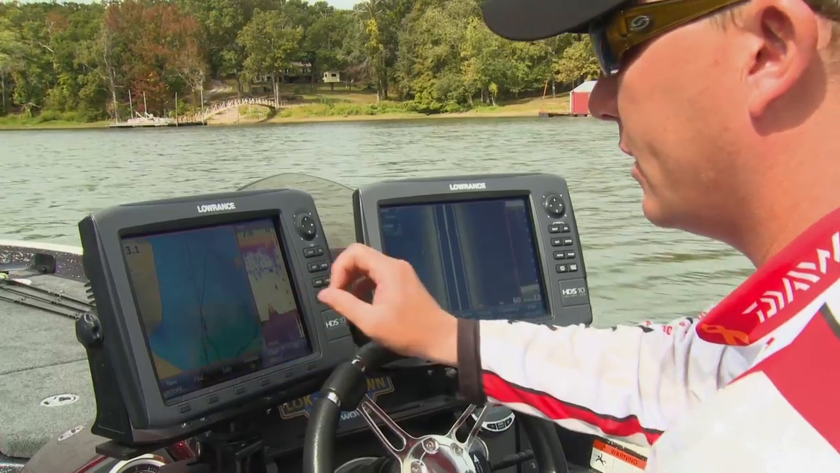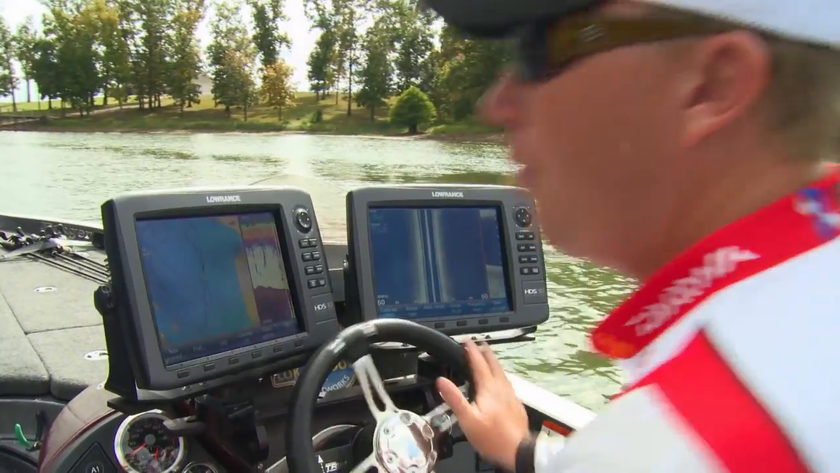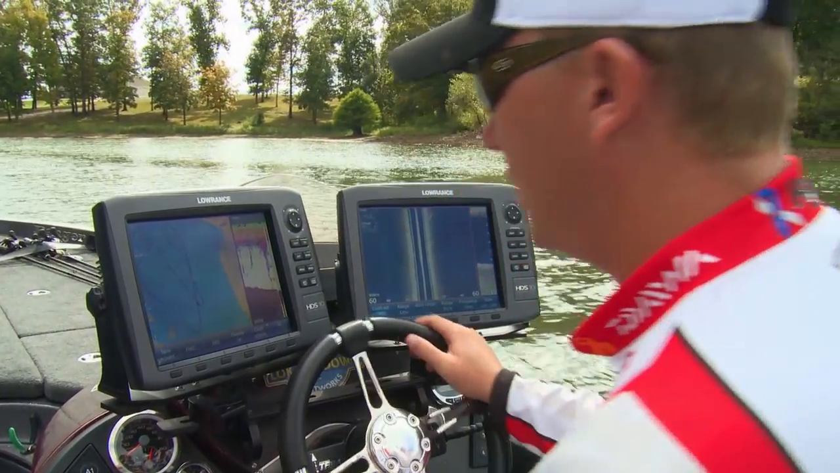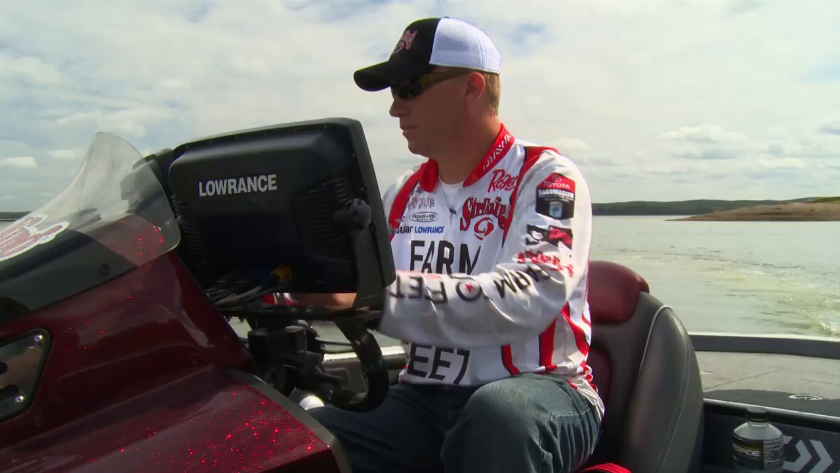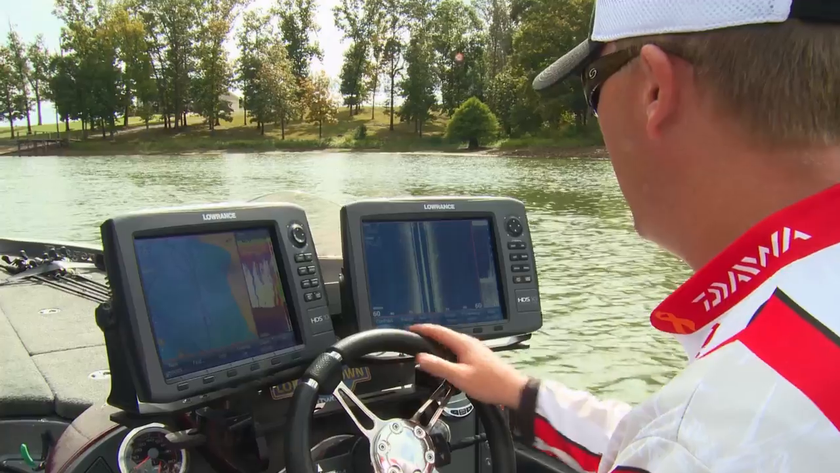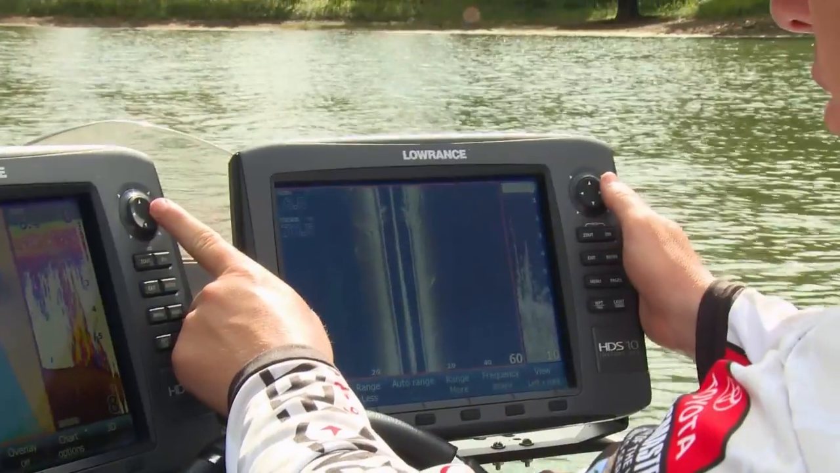I got a brush pile I seen just a second ago, and I'm gonna ride back over and show y'all what it looks like. Should be coming up on it pretty soon. Even before I fish a brush pile, I may spend several hours just riding and marking brush piles, and then I'll come back and fish them. This particular one I marked a little while ago, and see, we're just coming up on it. And I'm gonna stop these screens so y'all can see.